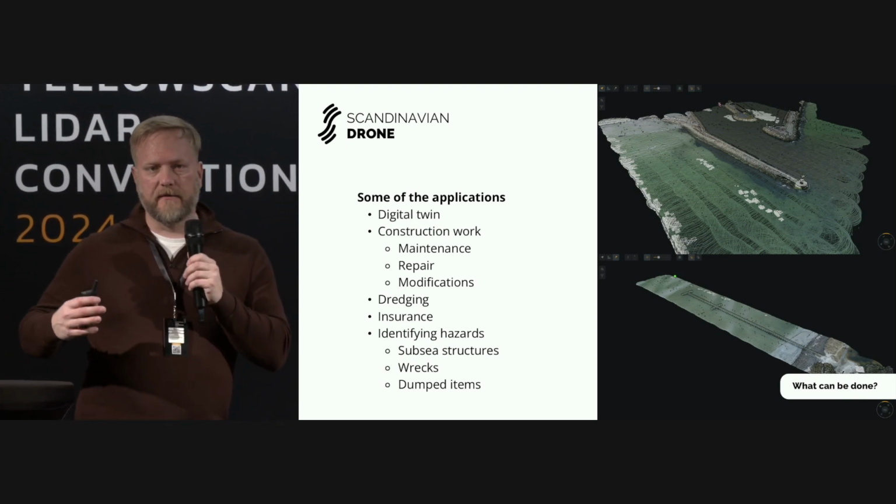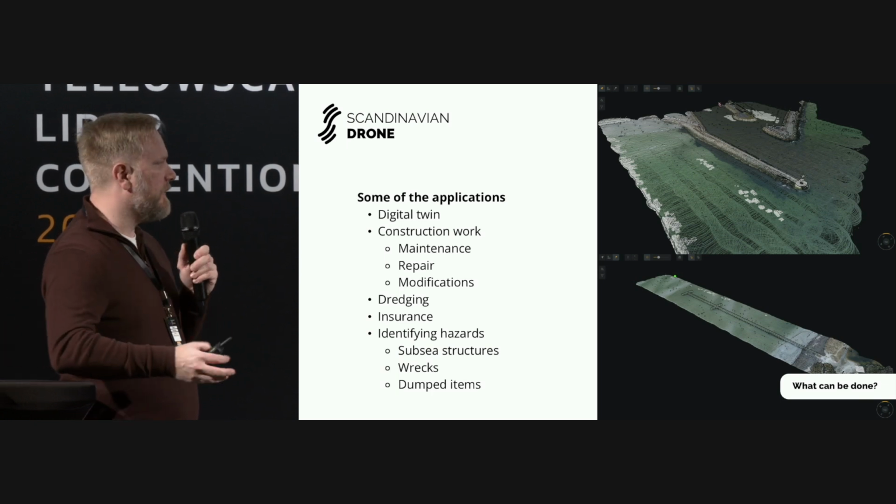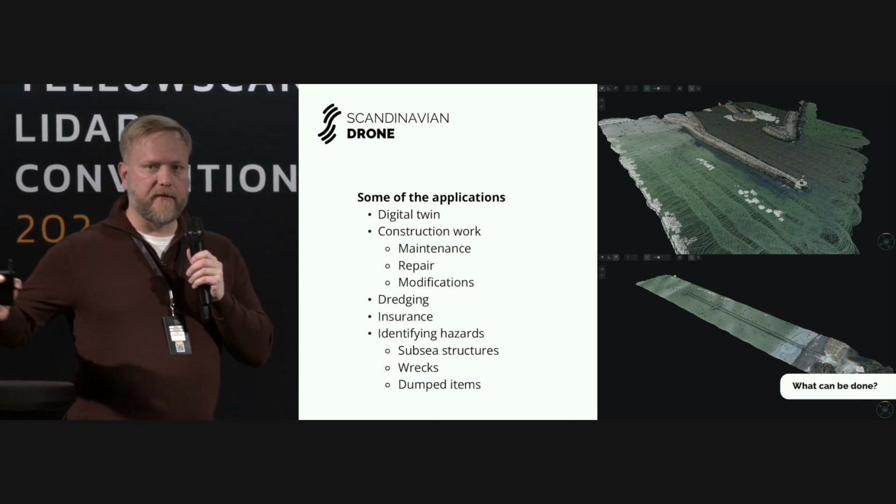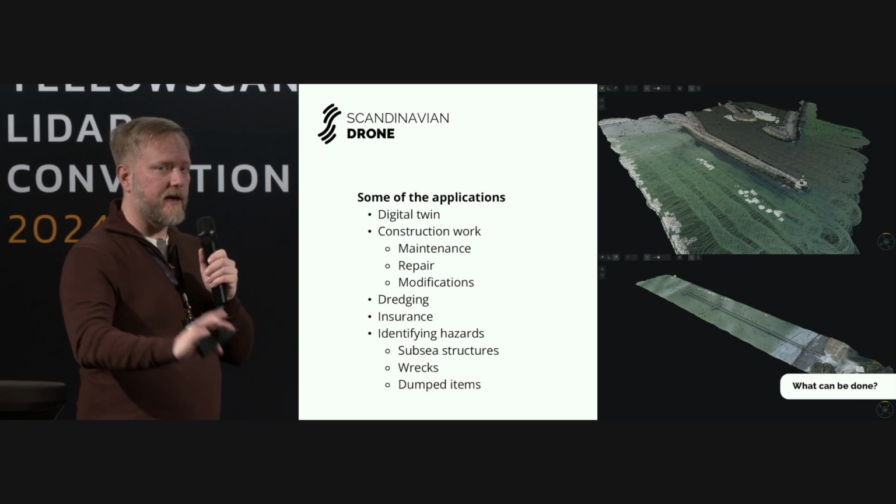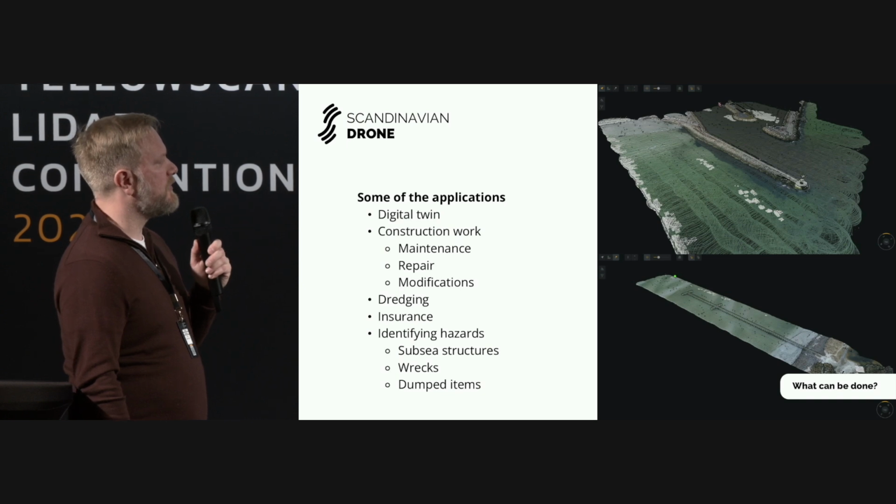I can also imagine in insurance cases, if there's a big storm, you have a lot of damage, might have a lot of stuff ripped down and lying on the bottom or things like that. So I believe insurance companies can have interest in this as well.